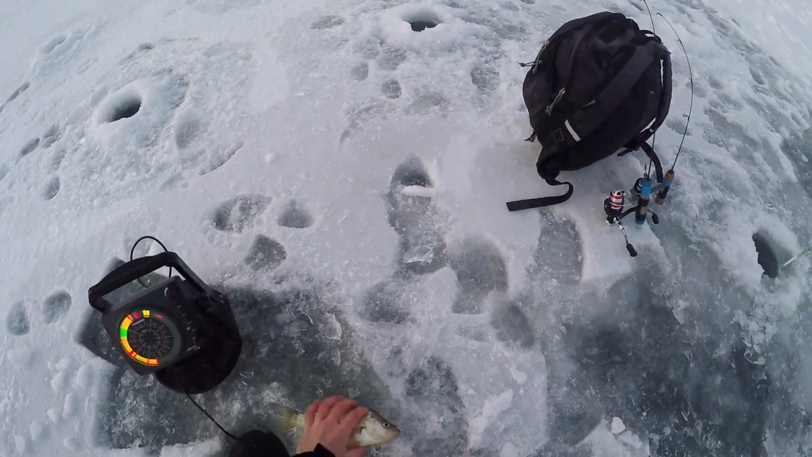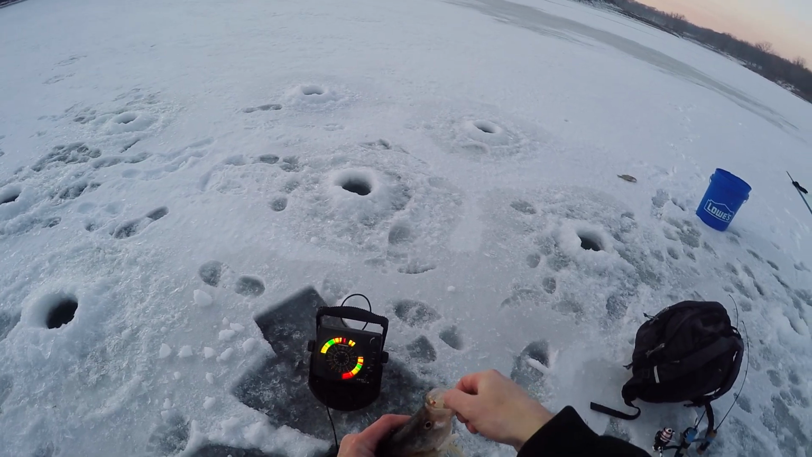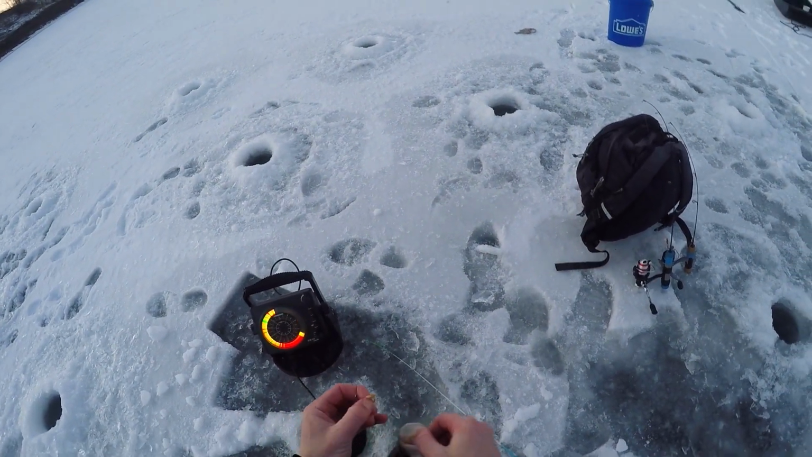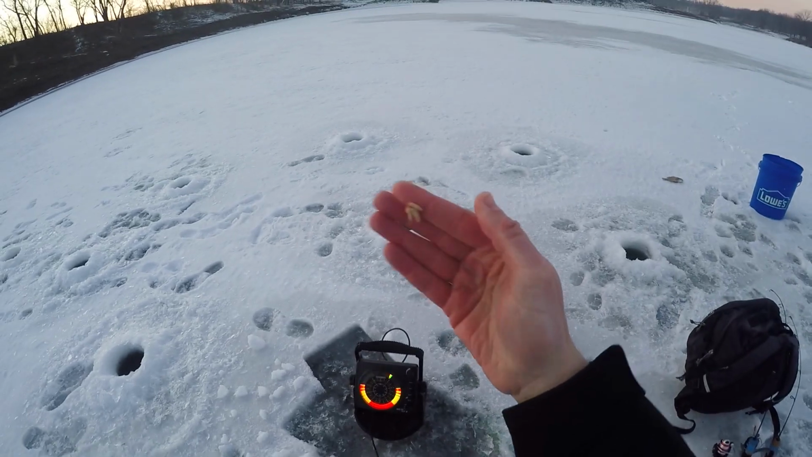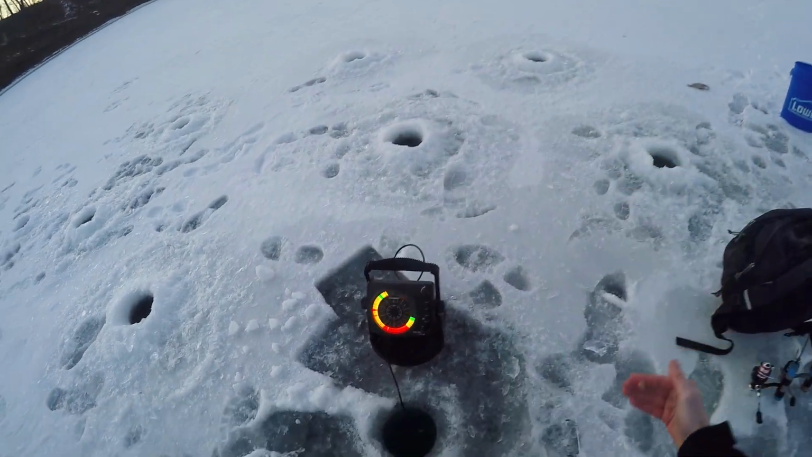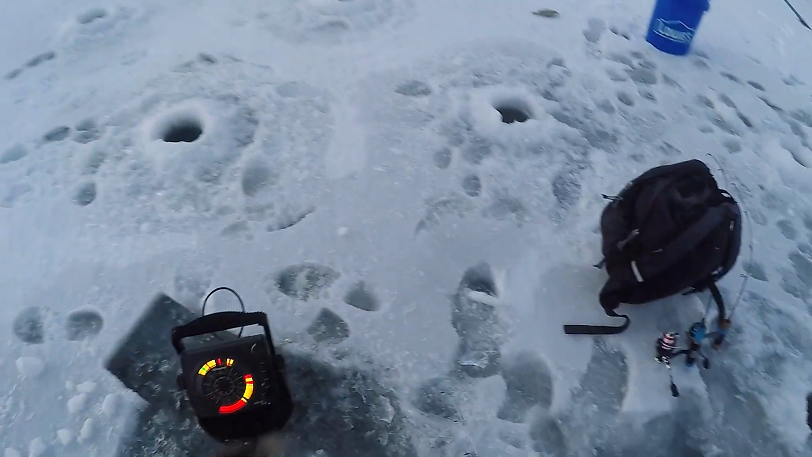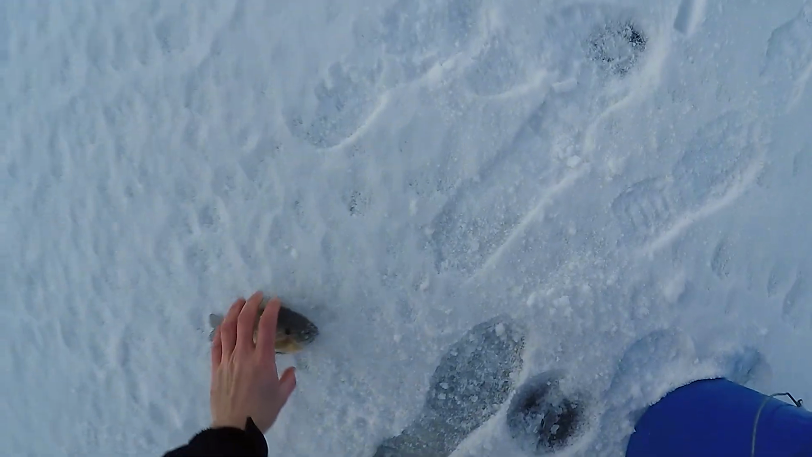All right, folks, first one of the morning. They are being their typical finicky selves. I got my 3mm tungsten on, loaded up with wax worms. I have no gaps between the tungsten and the waxies. We got our first crappie this morning, and we're gonna keep a couple of these. We drilled all our holes, got it out of the way, and we're just trying to stay quiet